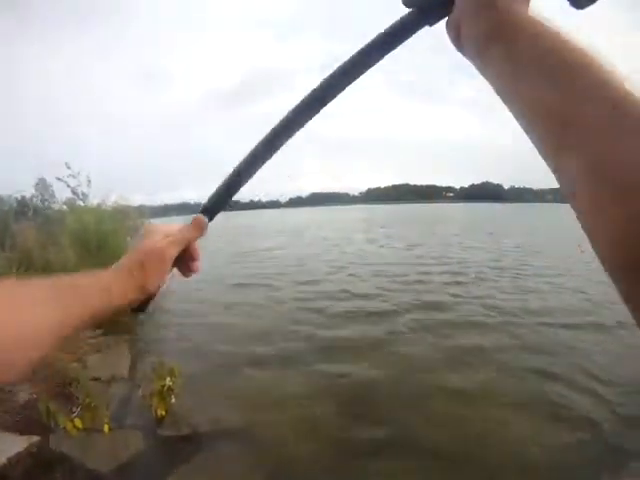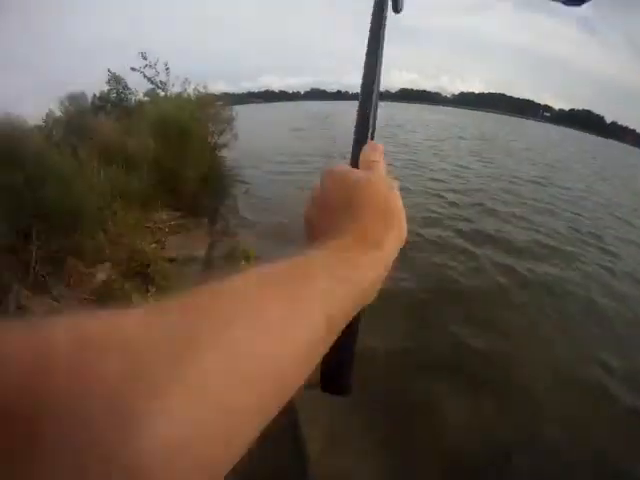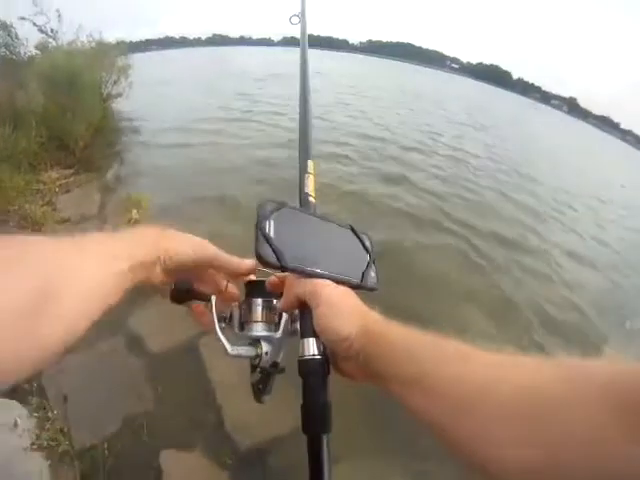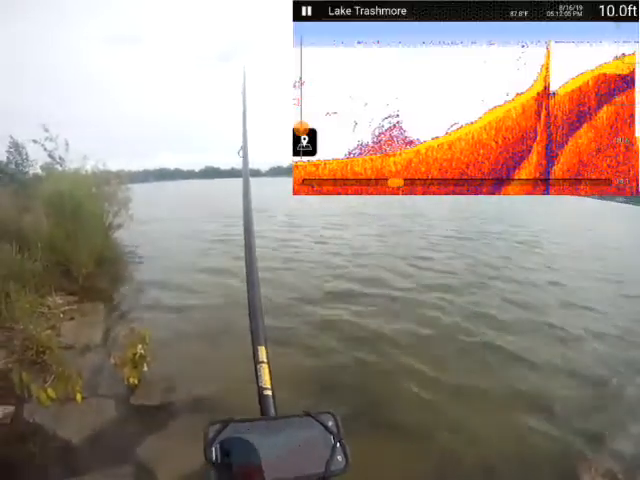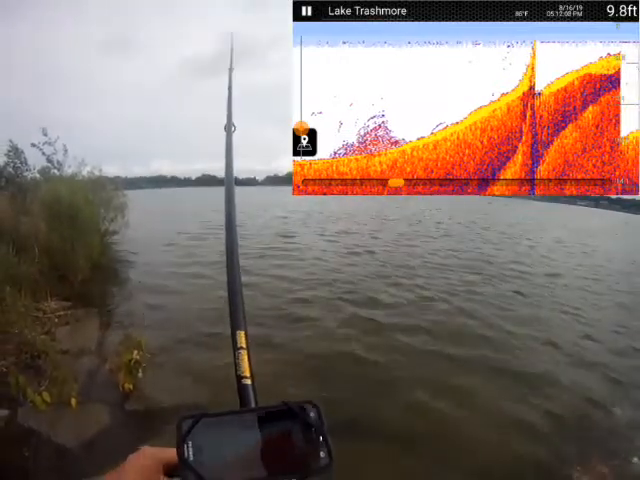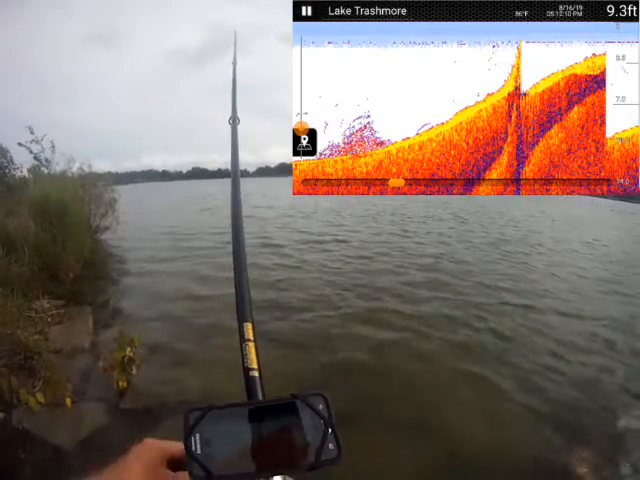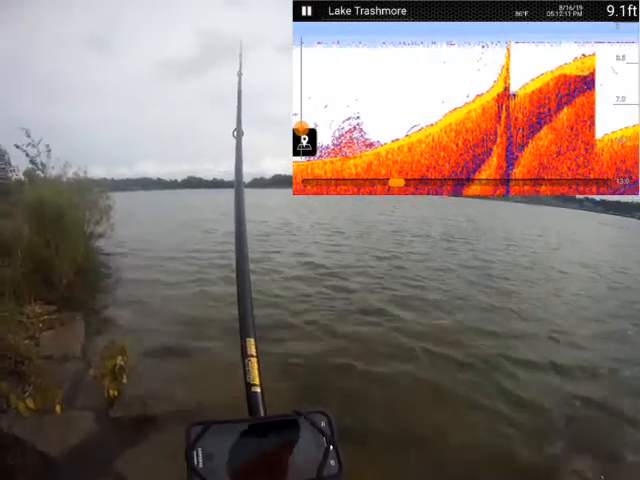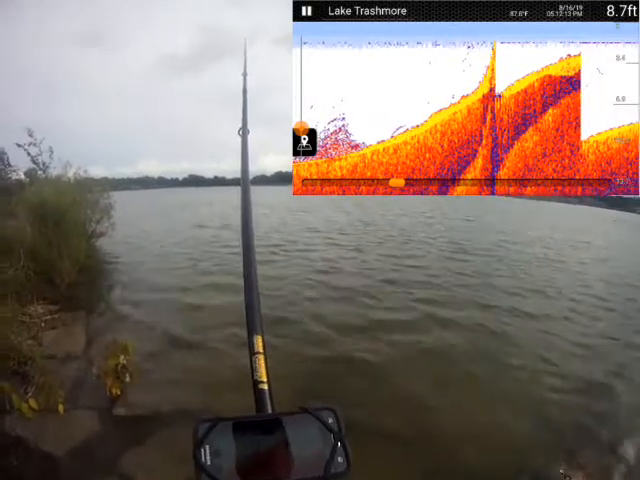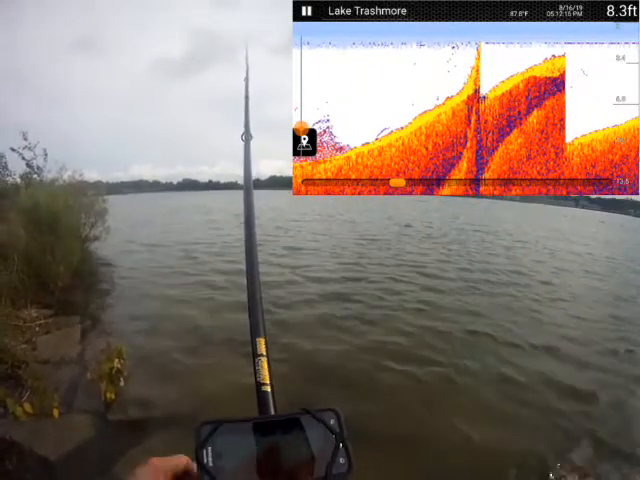All right, let's see if it gets any better. A little to the right of it. Whack it out there. All right, more like 10 feet deep out where I am. Now the wind is coming toward me. I would expect that to be a good sign. Rapidly getting shallow again.